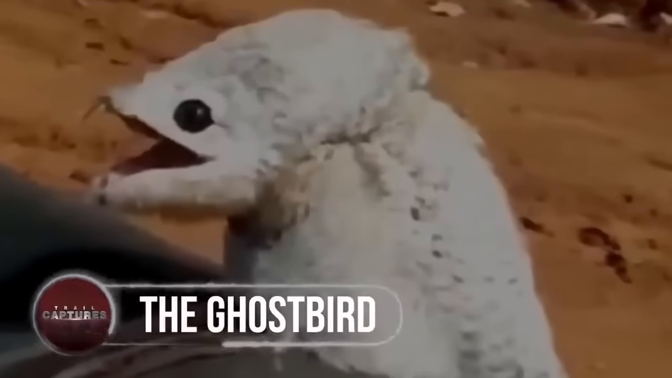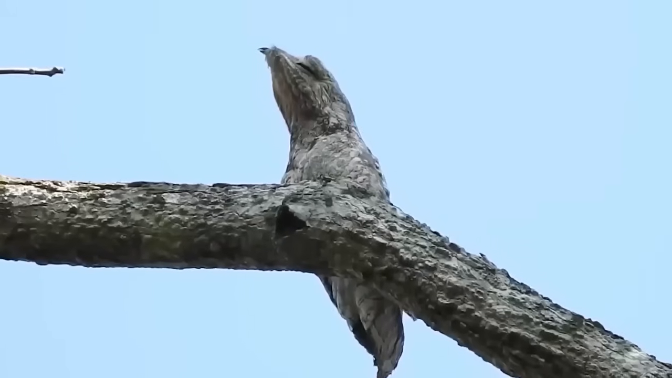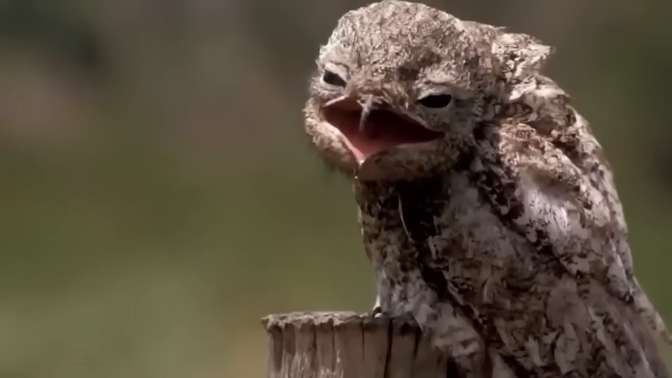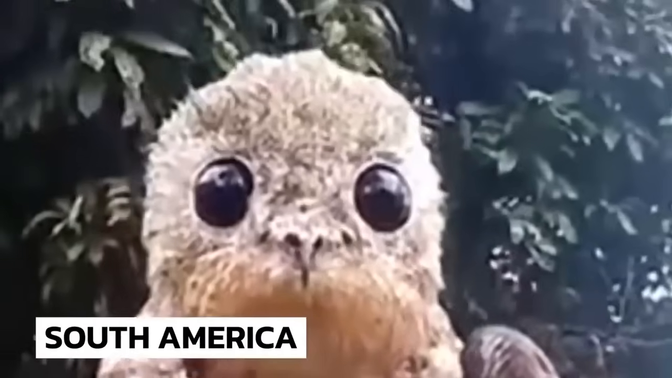The Ghost Bird. In this video, a woman gets the fright of her life when she mistakes what appears to be an old piece of wood on the fence for something far more sinister: the ghost bird. This eerie-looking creature, also known as the great potoo, is a near passerine bird found in Central and South America.